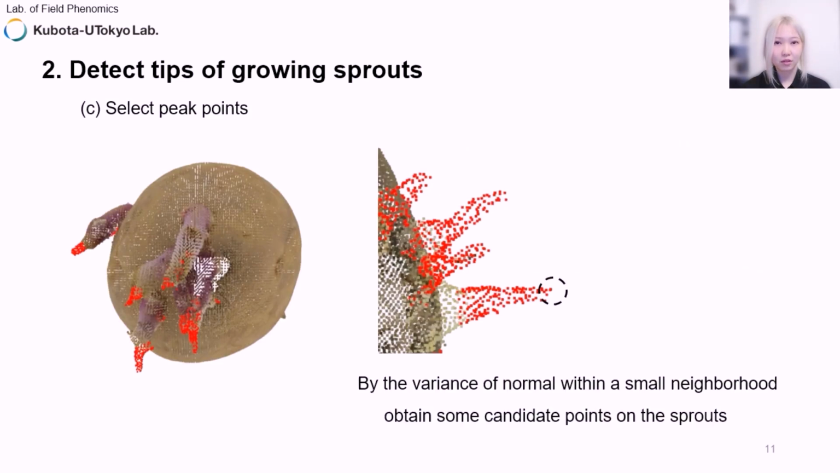In the step of selecting peak points, this is done by calculating the variance of normals within a small neighborhood. The purpose of this step is to obtain some candidate points on the sprouts, so we don't need to capture all the points that belong to the sprouts.